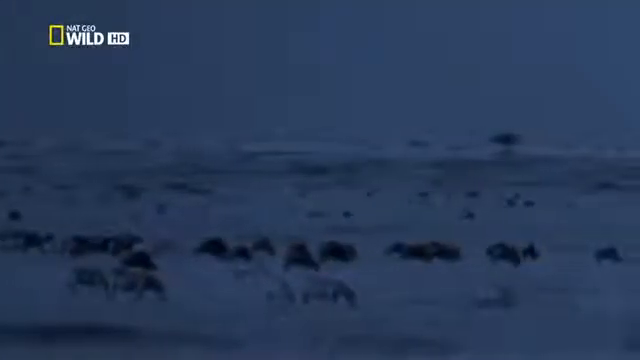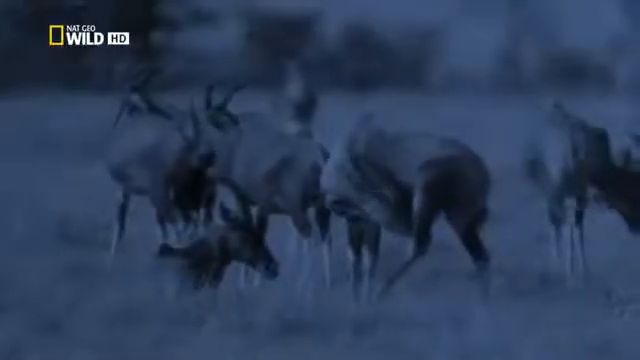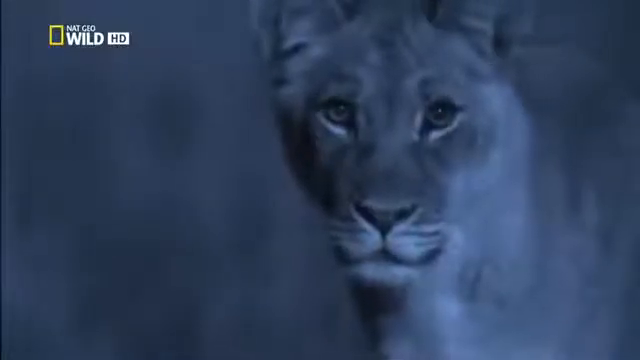To this camera, moonlight is as bright as the sun. The night-adapted eyes of both predators and prey can see as far as we can in daylight. But this light level is only 100,000th as bright. Humans need night vision goggles to drive in this darkness. The problem is, brilliant moonlit nights like this occur only a few times in each month.